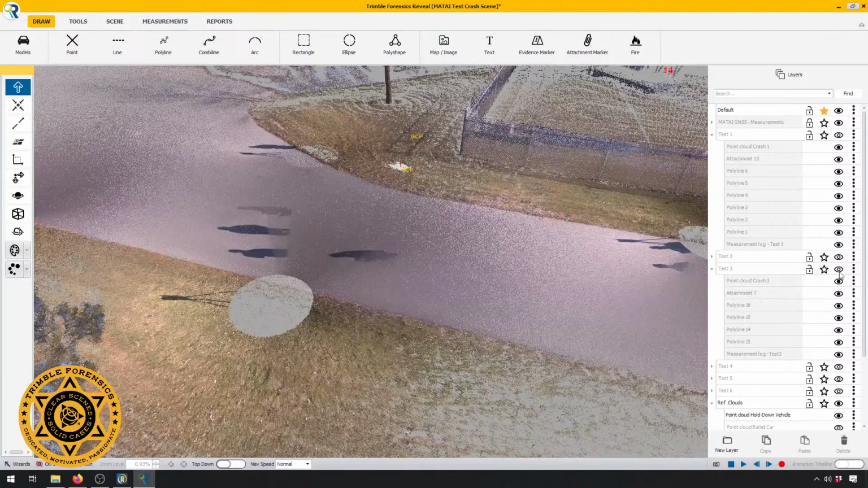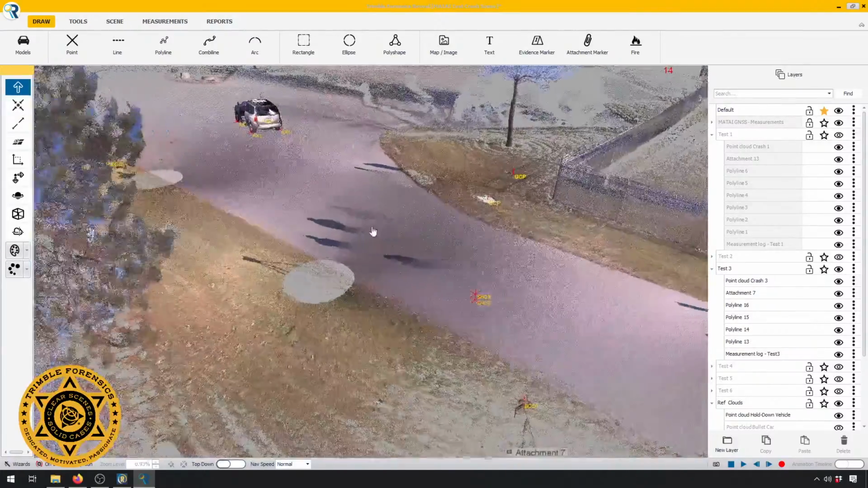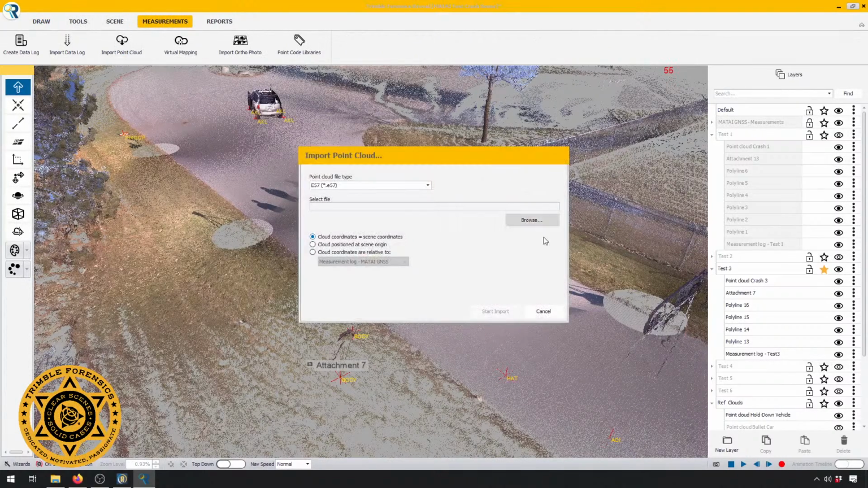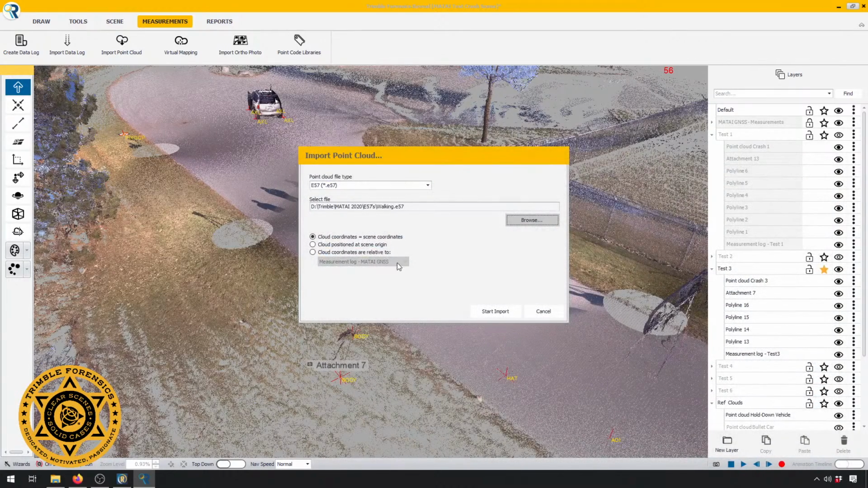Now our person that I chopped out of RealWorks just a couple minutes ago came from test 3. So what I'm going to do here is make that active, and import a point cloud. And here is our person that was walking.